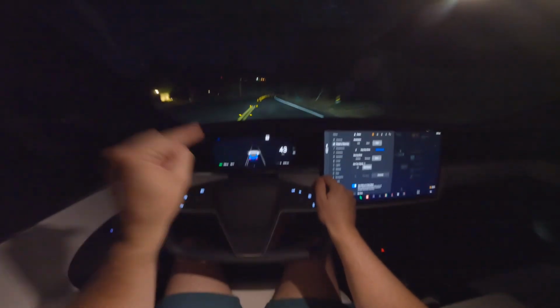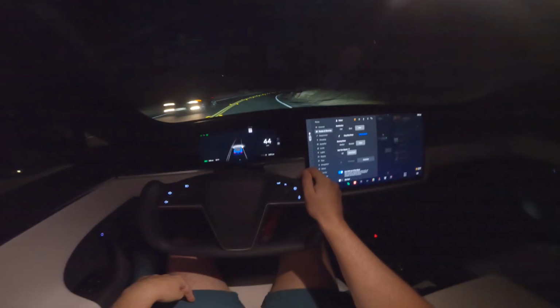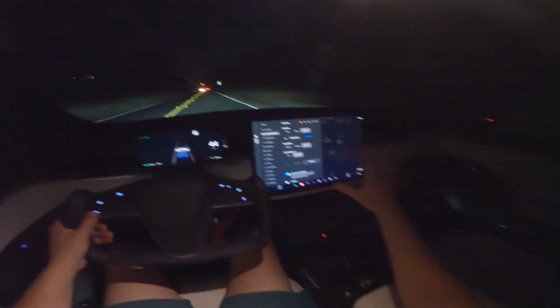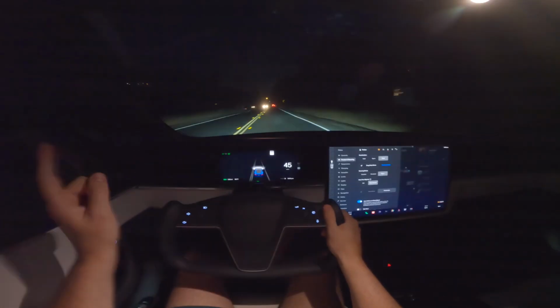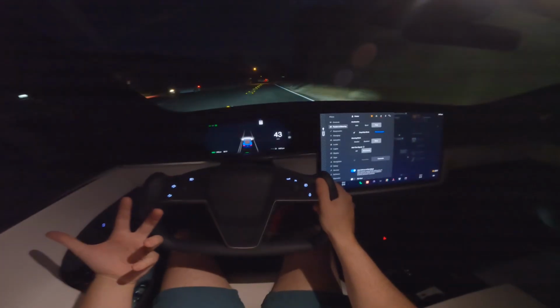But literally the only component this car shares in the interior with the old Model S is the seat rails that these seats mount to. Every single thing is new. And the build quality and the fit and finish is so much better than previous generation cars, it's kind of ridiculous.